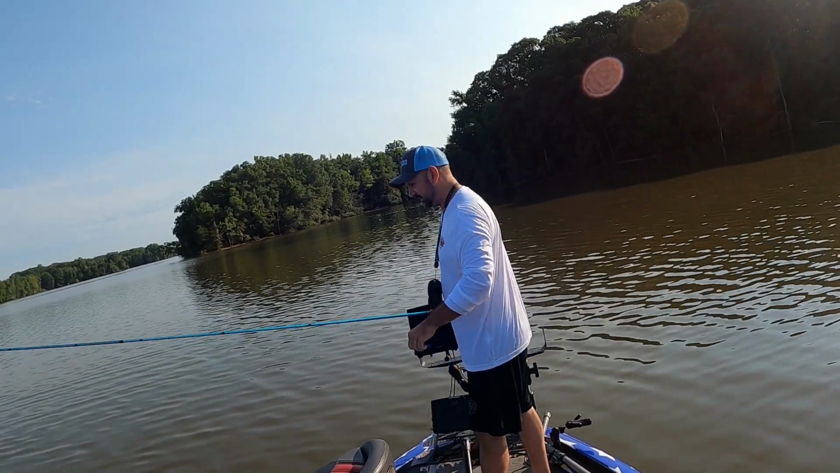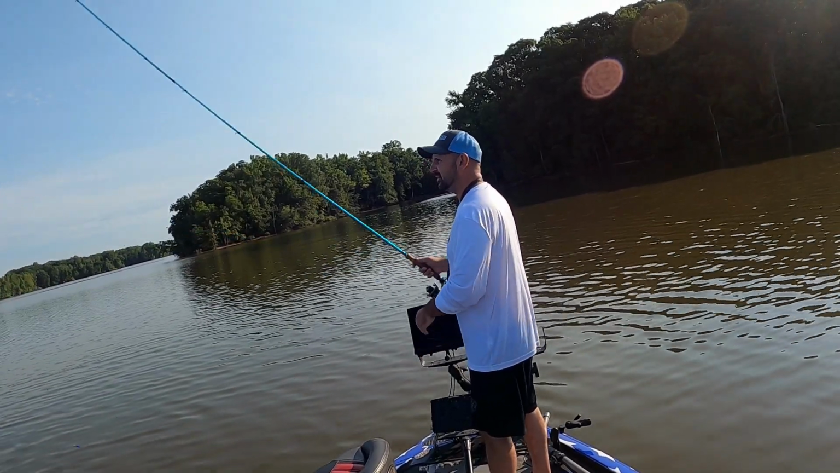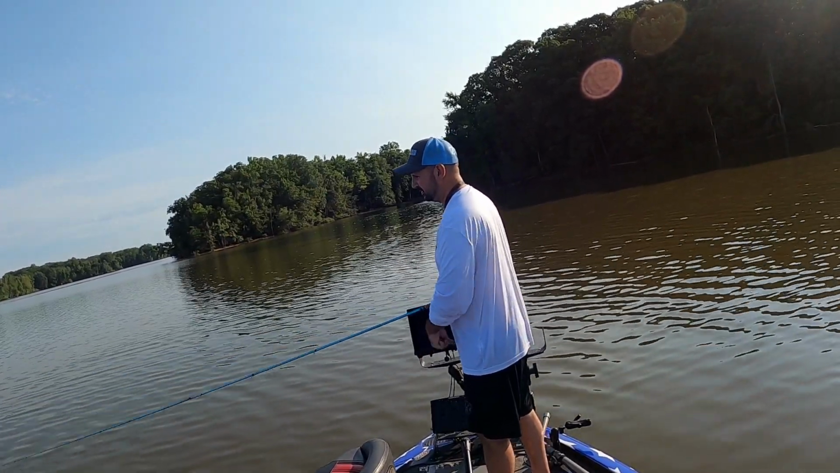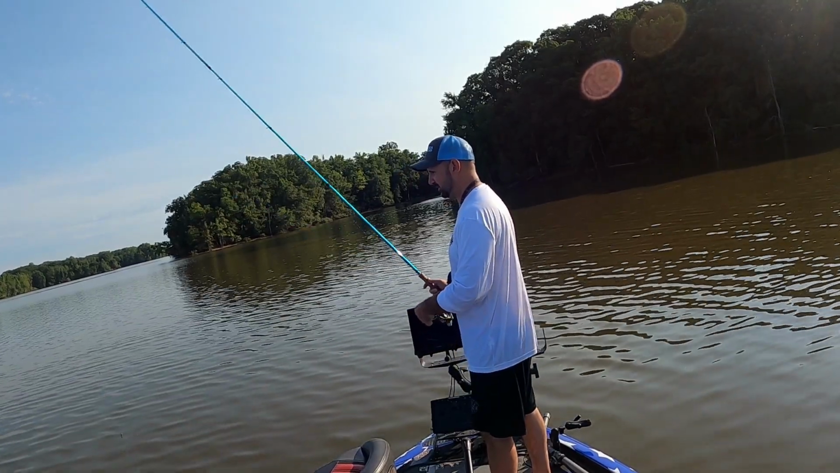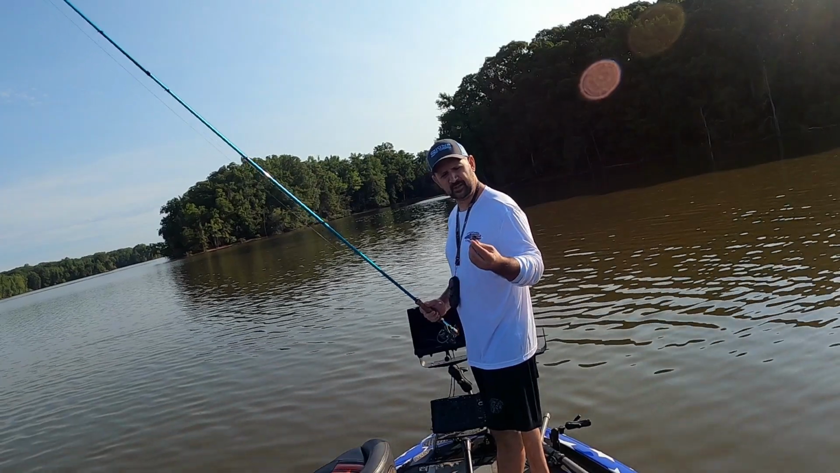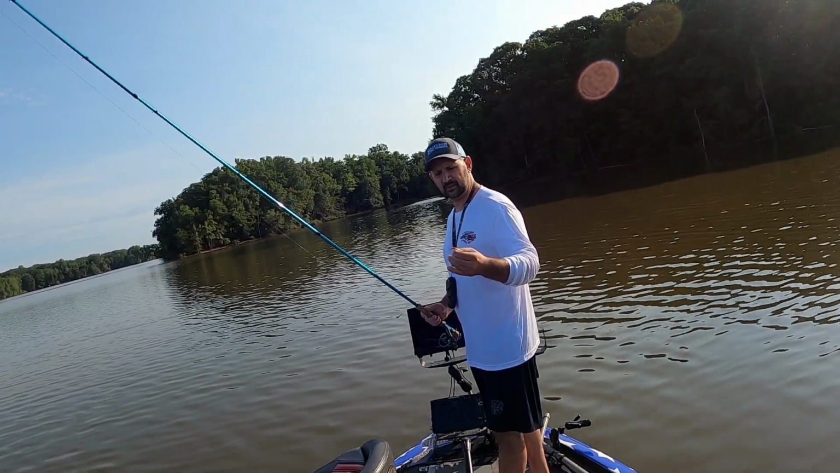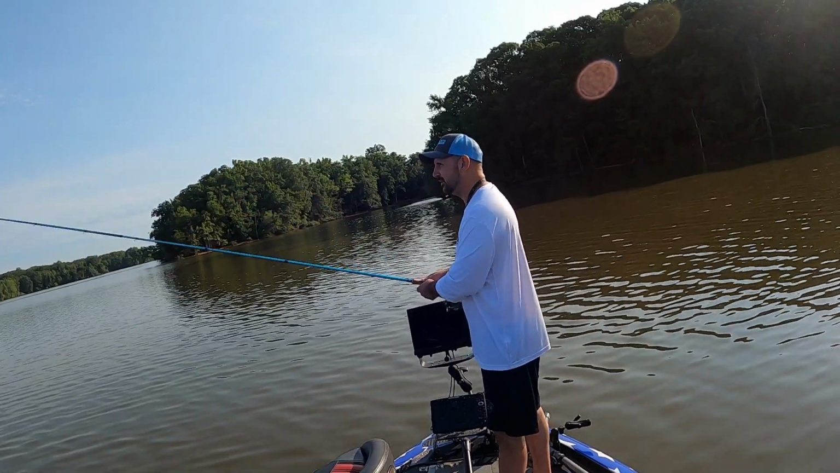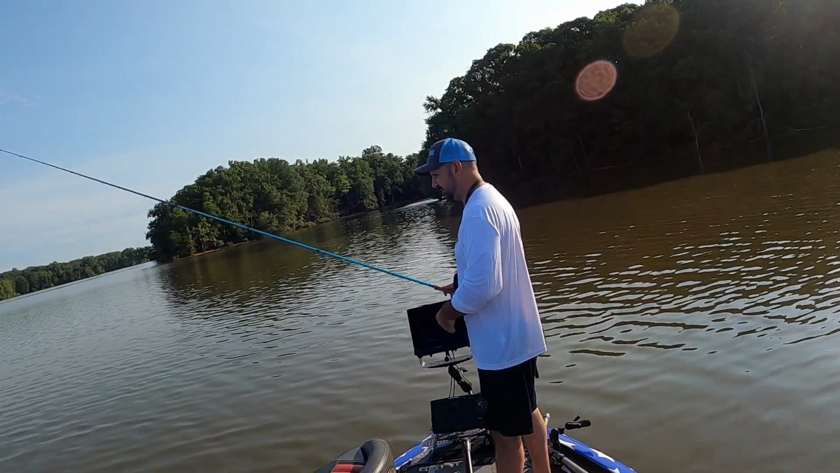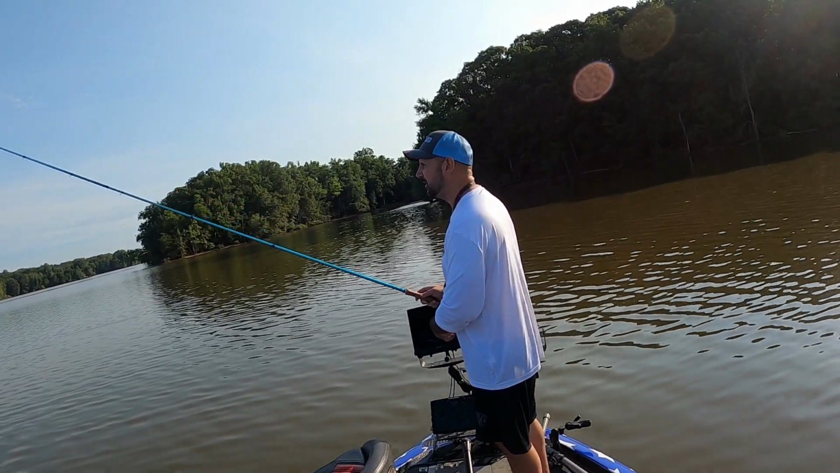Well, folks, we're back at it again out here. Got a couple days before tournament this weekend, and we come out here and see if we can find some fish. Tied up this color last night. I'm gonna try it out. It's kind of a gold and a blue. I thought it'd be real nice. Water's kind of dirty up here. And anyways, we're gonna see if we can find some fish for this tournament.